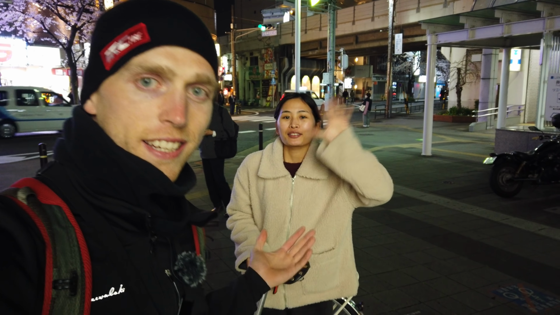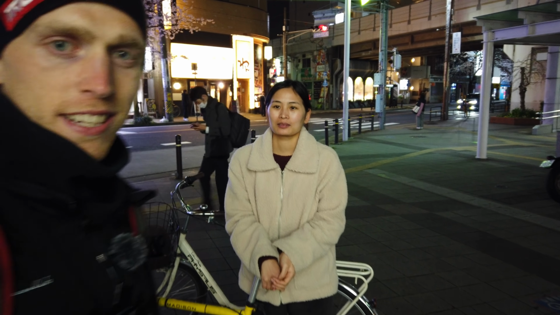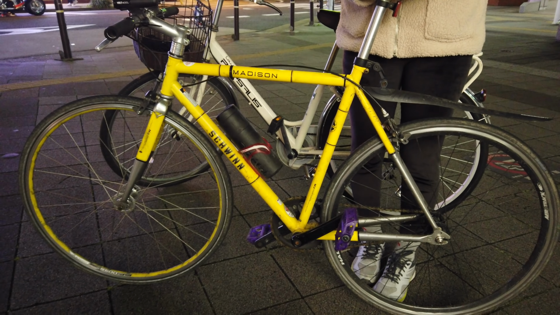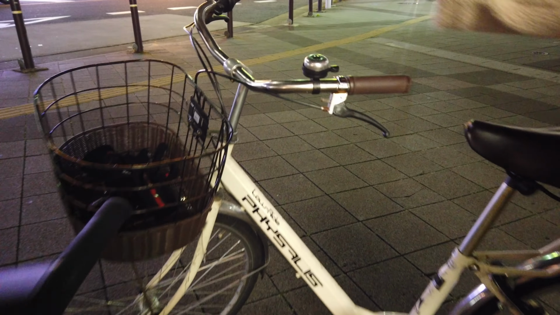Tour Cruise here. We're here at our local station in Japan, and we're going to be doing some night cycling, searching for some of the blooming cherry blossoms right now. And today's bikes, we're with Nana-chan, my steel single-speed yellow steed, and Thuong-chan's Mamachari.